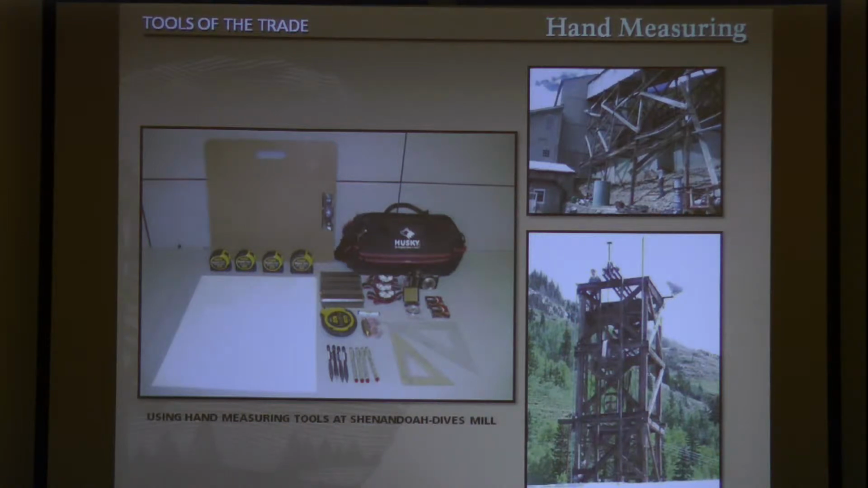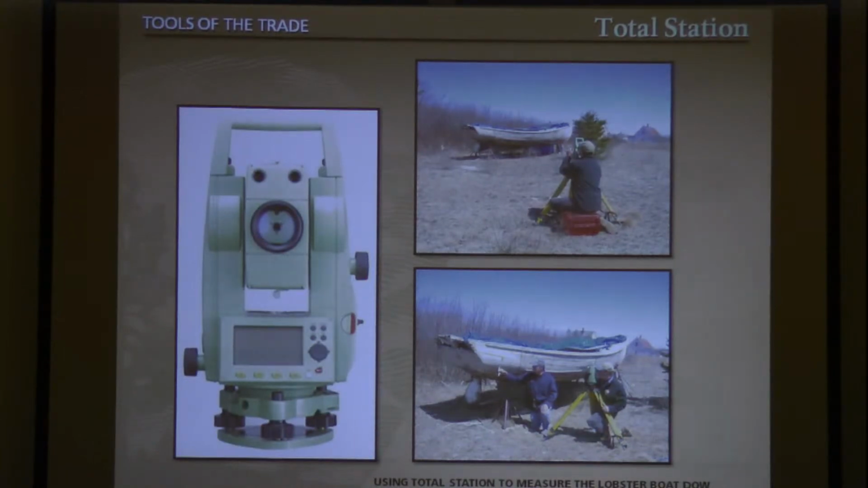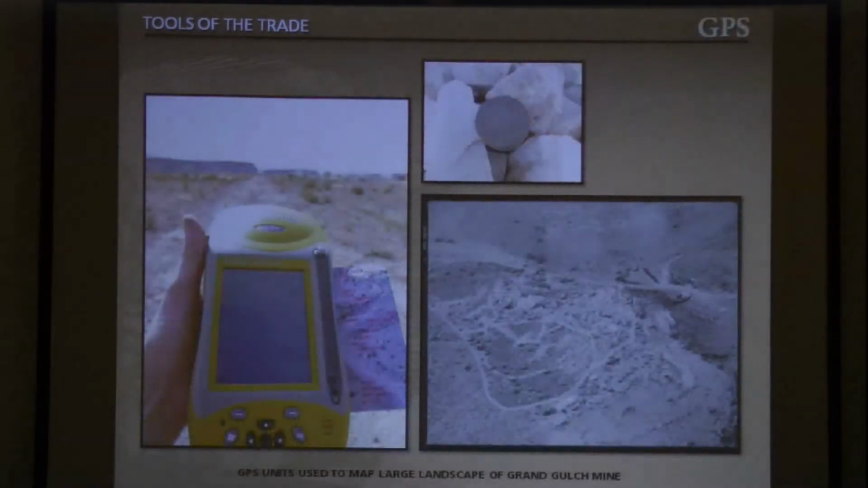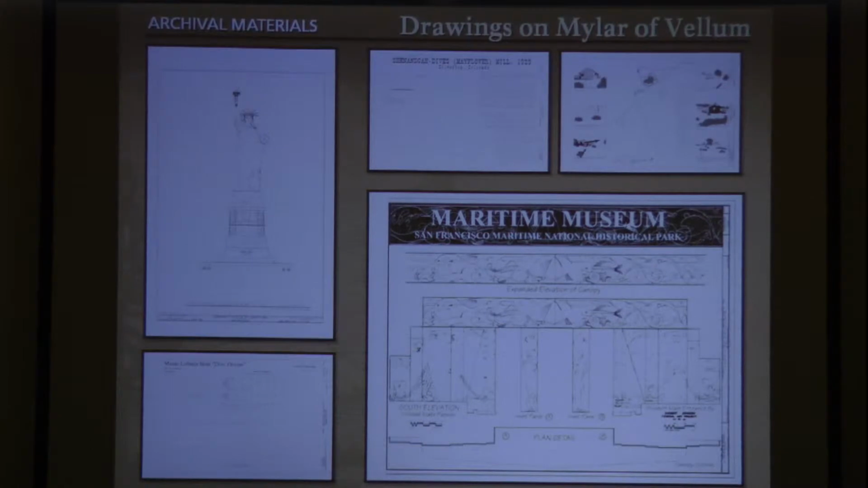When combined with other measuring techniques and in-depth research, however, laser scanning has proved an effective means of gathering field measurements and data that reinforce thorough documentation. Other tools we use extensively include hand measuring, the total station, photogrammetry and rectified photography, and GPS. Regardless of the methods used, our chief objective continues to be the creation of measured drawings on archival materials as required by the collection at the Library of Congress.